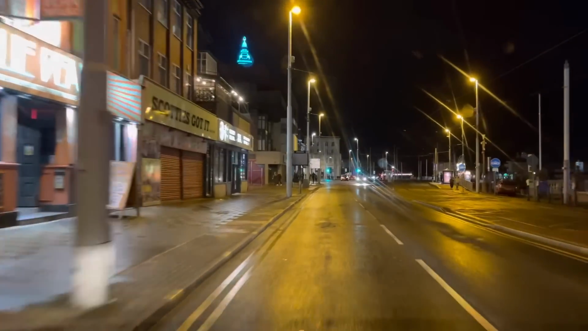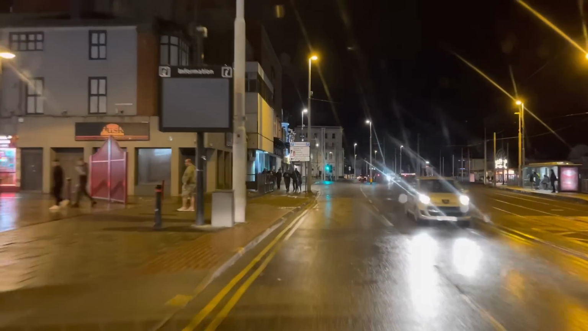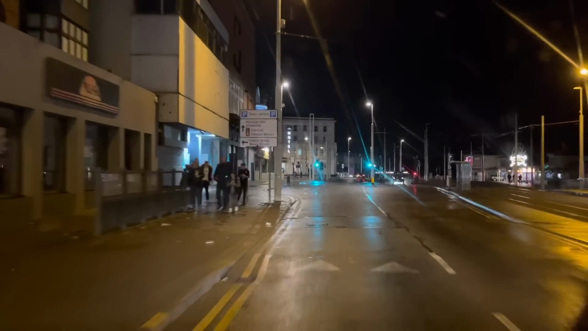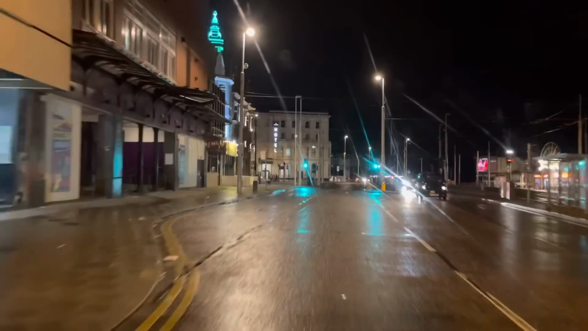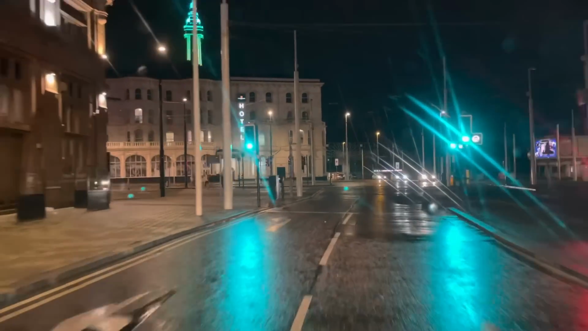So we're now on the promenade. We're just going past Queen Street now there on the left hand side where we just were. Just up here is Talbot Square. I'm going to turn left into Talbot Square.